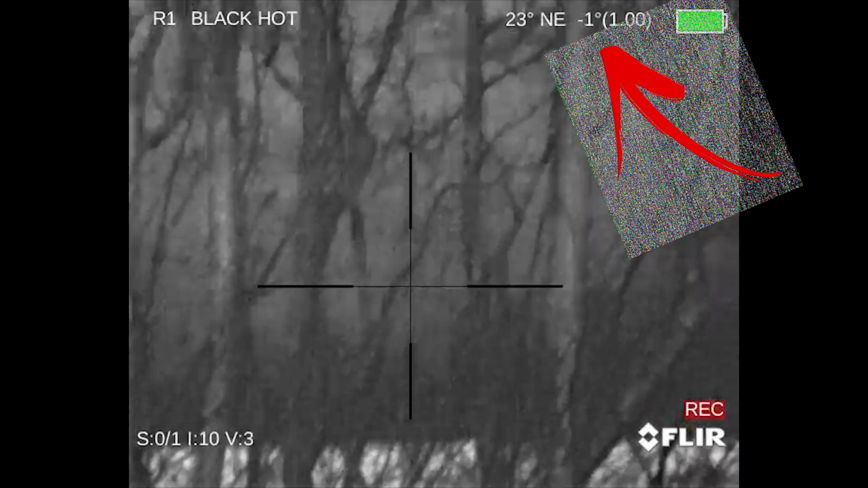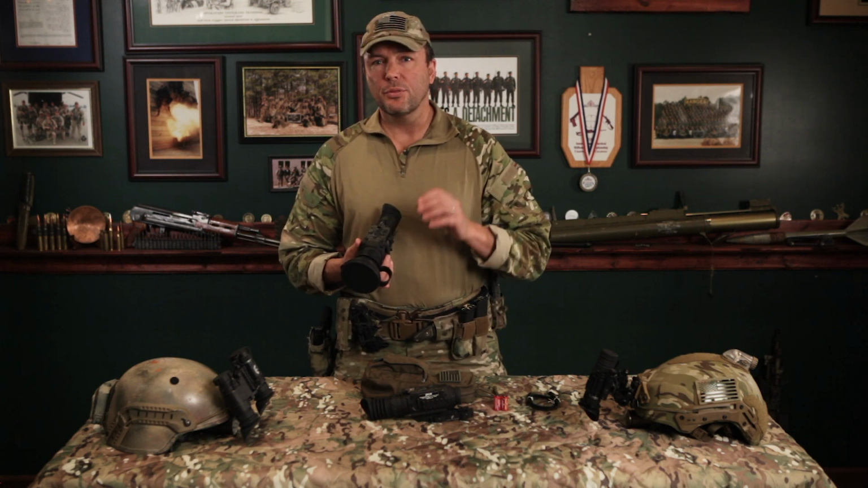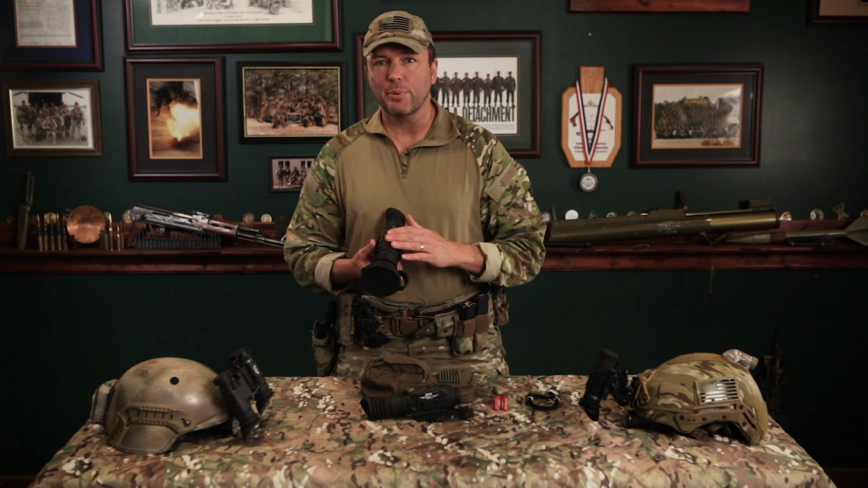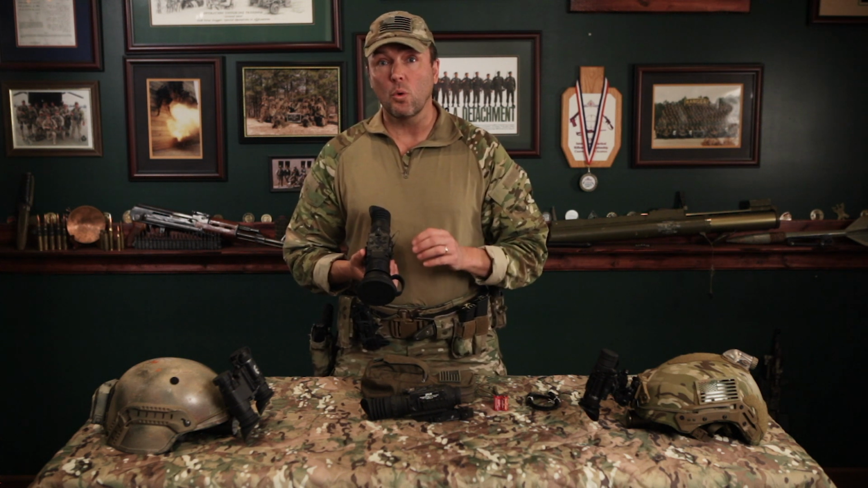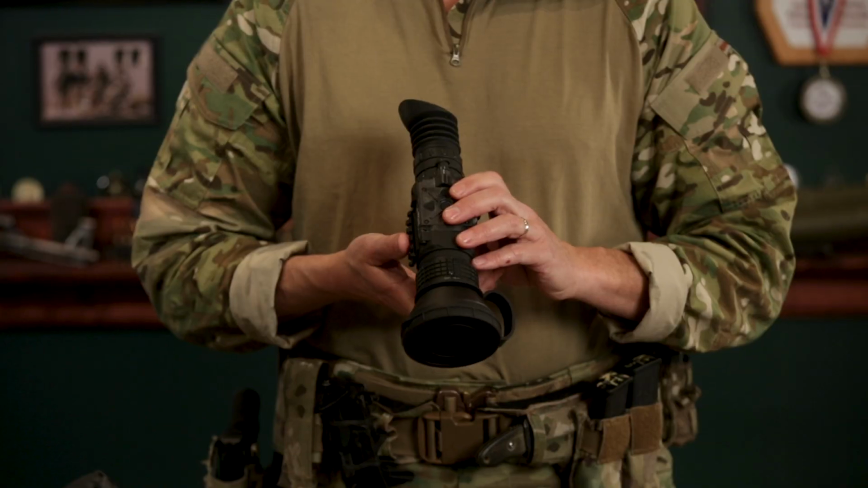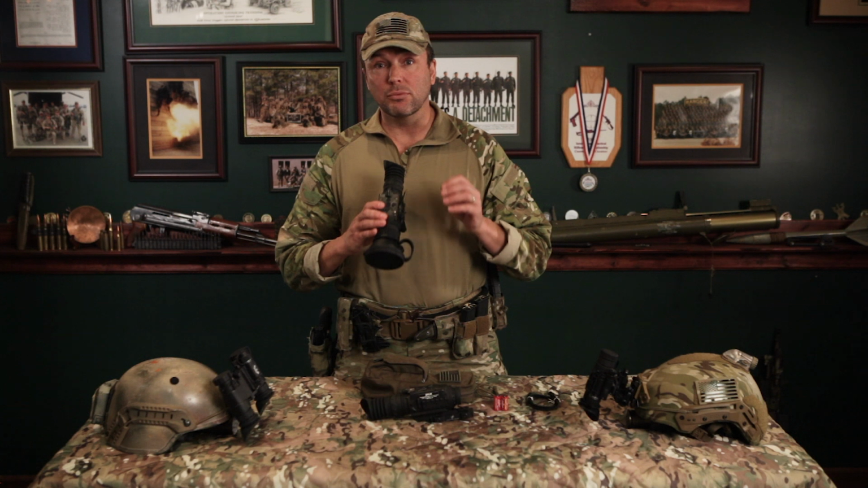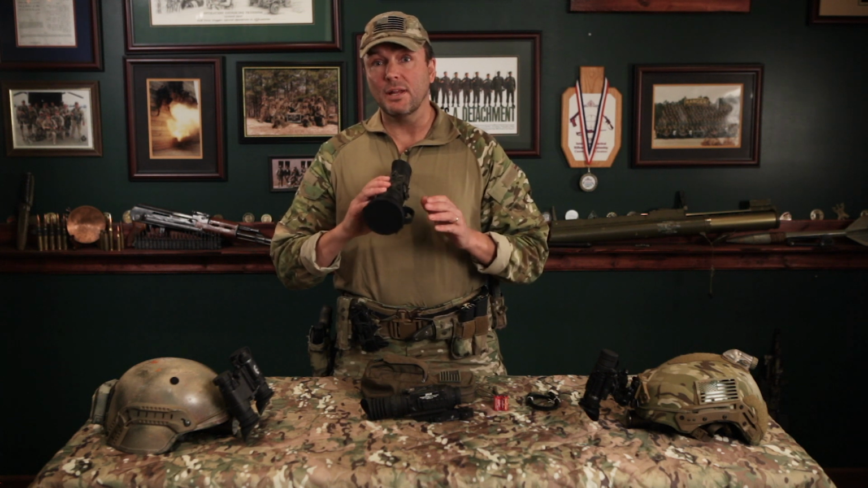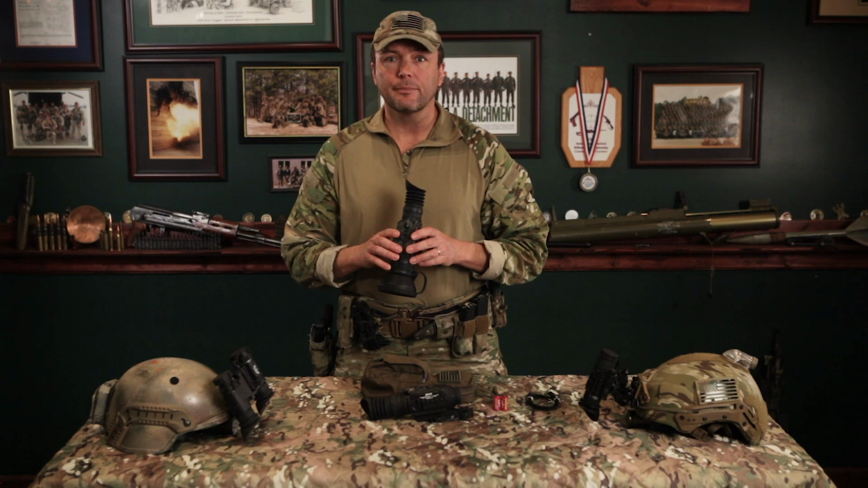The last feature I want to talk about is onboard recording. If you need to document an operation or record an exercise, the ThermoSight Pro can take 1,000 pictures or 2.5 hours of continuous video recording, which can then be transferred to a computer with a USB-C cable. A shot-activated recording setting automates the video recording, so it's one less thing you've got to worry about in the middle of a shooting action.